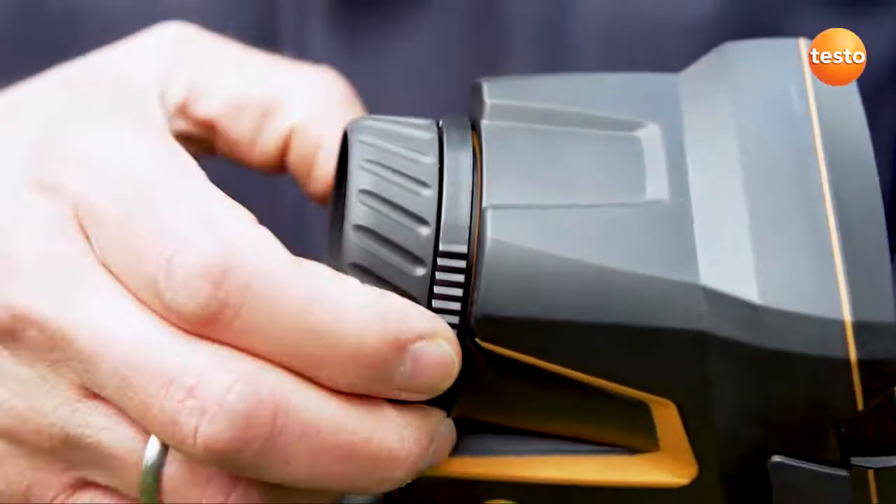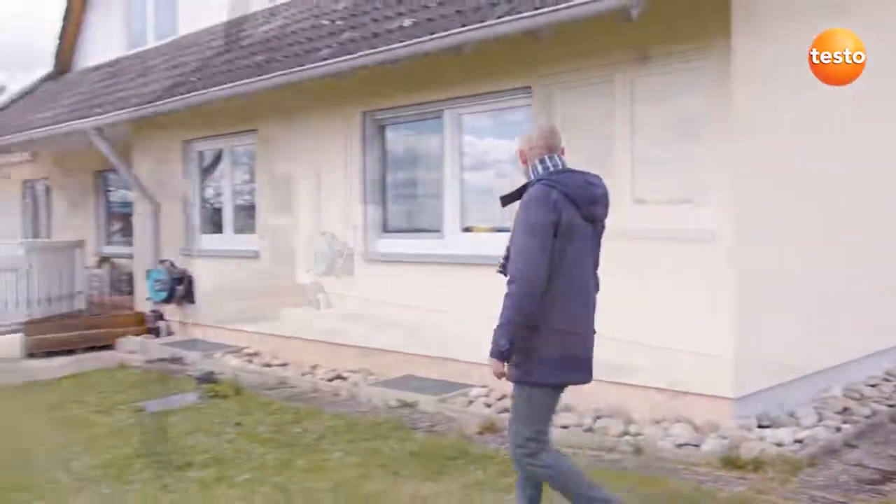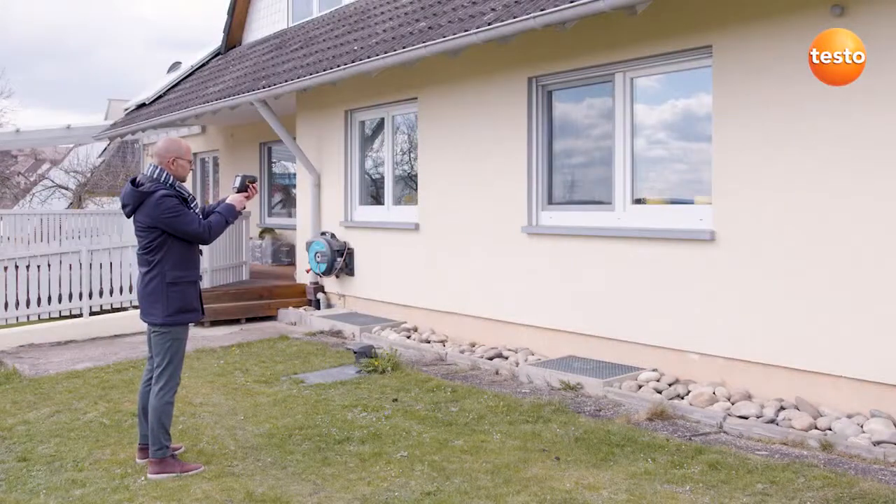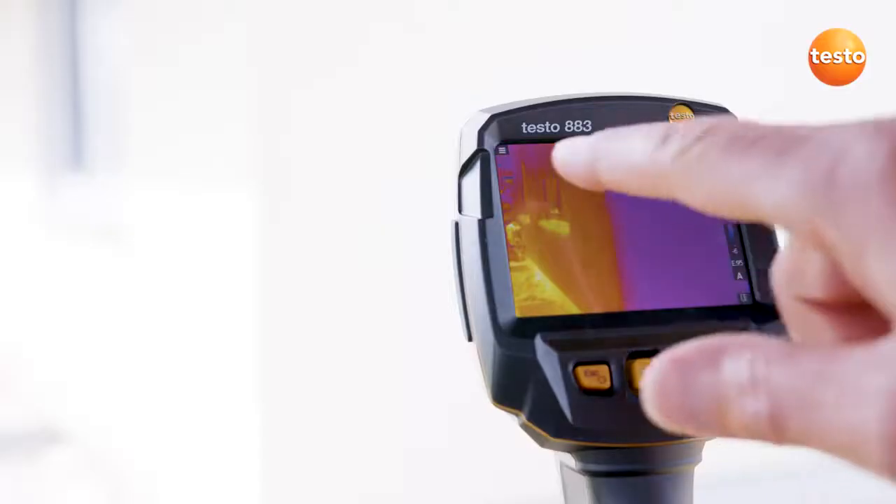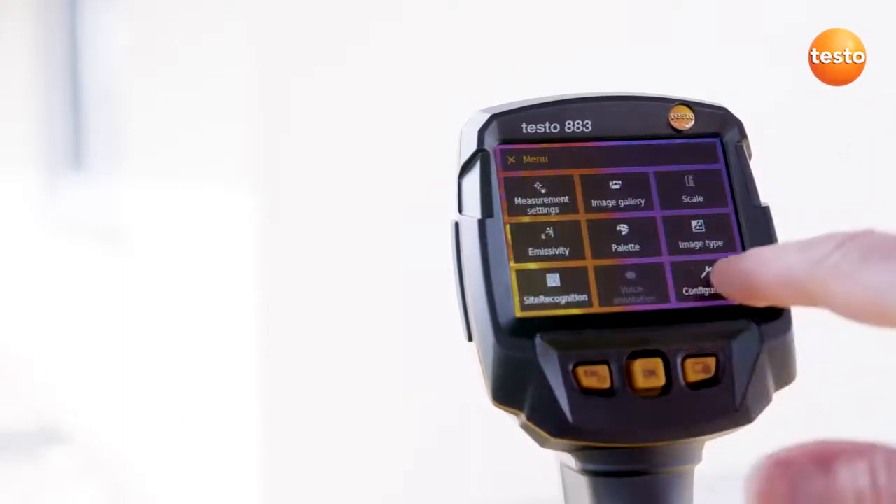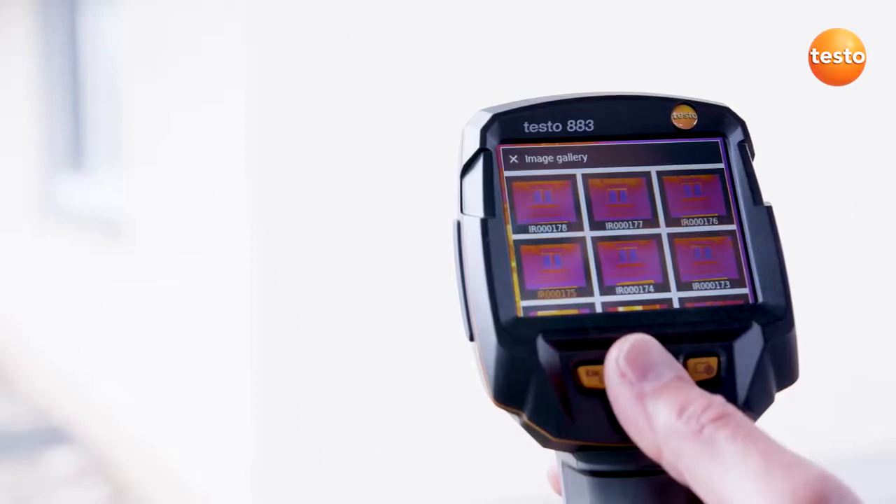Professional building thermography is characterized by the fact that indoor and outdoor recordings are taken. We're going to start outside. Depending on your preference, the testo 883 can be operated either via the touch display or with the joystick. This is how it works by touch and here by joystick. Both are equally intuitive, and you'll certainly find out quickly which way you prefer.